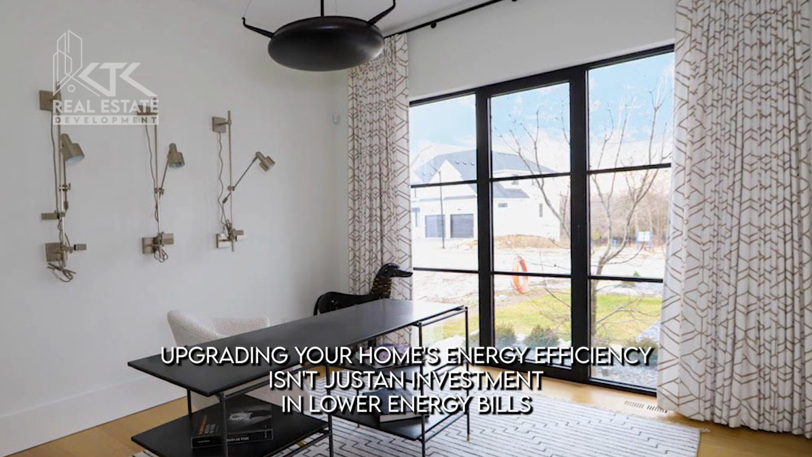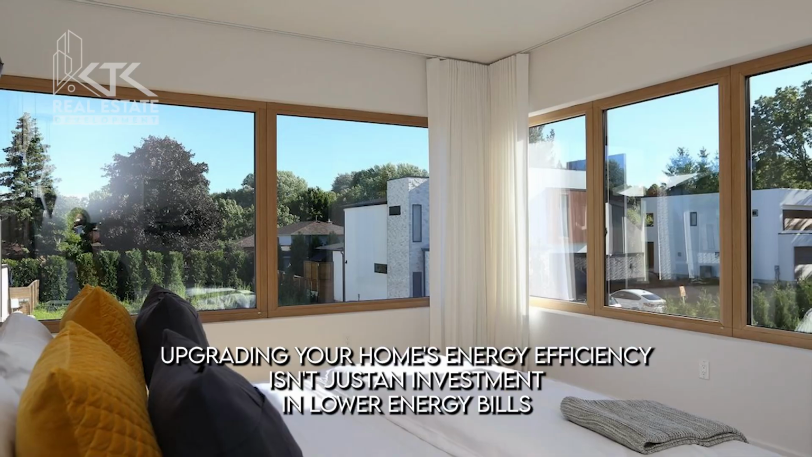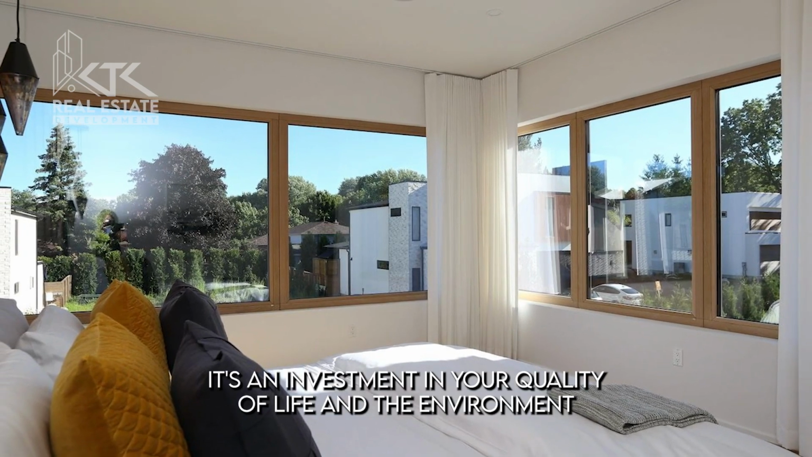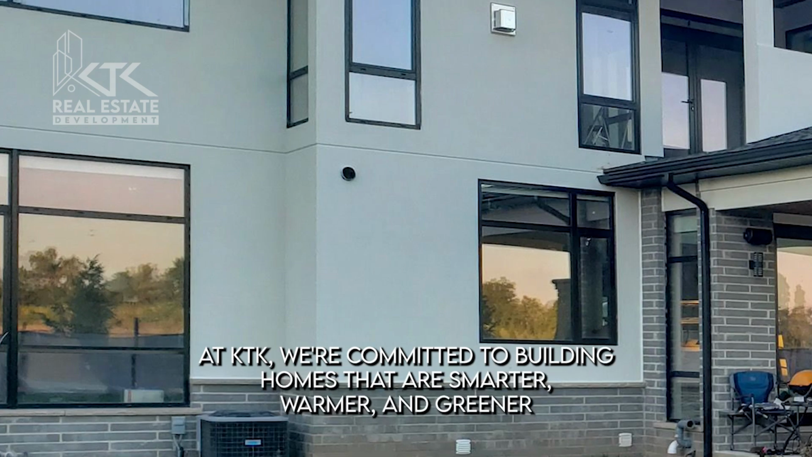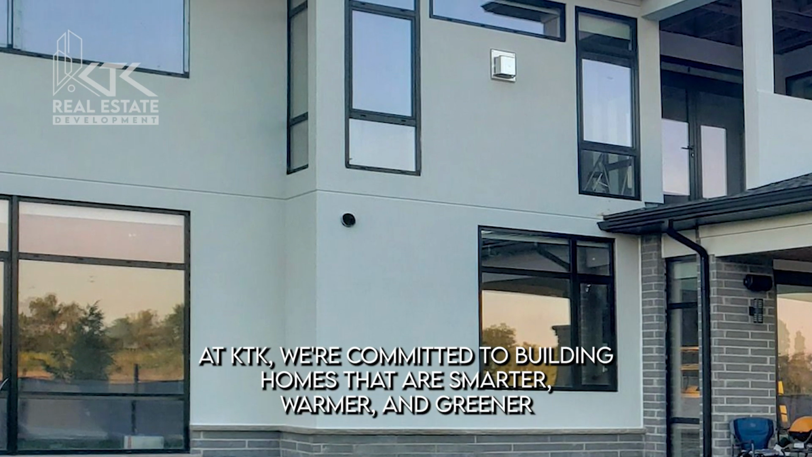Upgrading your home's energy efficiency isn't just an investment in lower energy bills. It's an investment in your quality of life and the environment. At KTK, we're committed to building homes that are smarter, warmer, and greener.